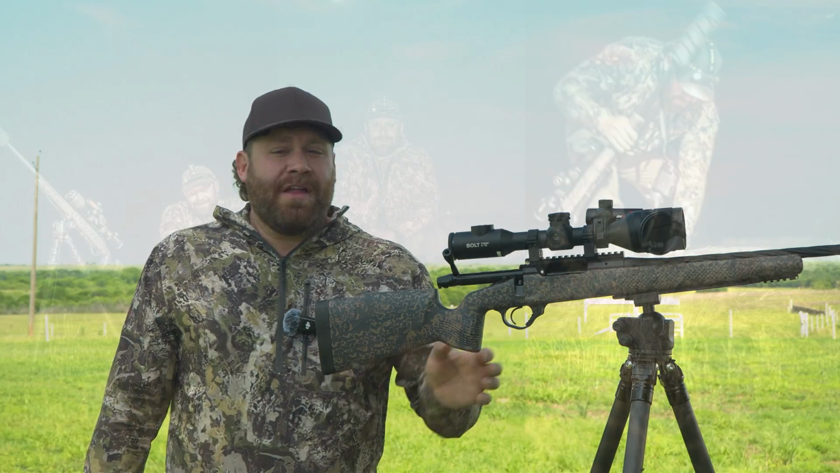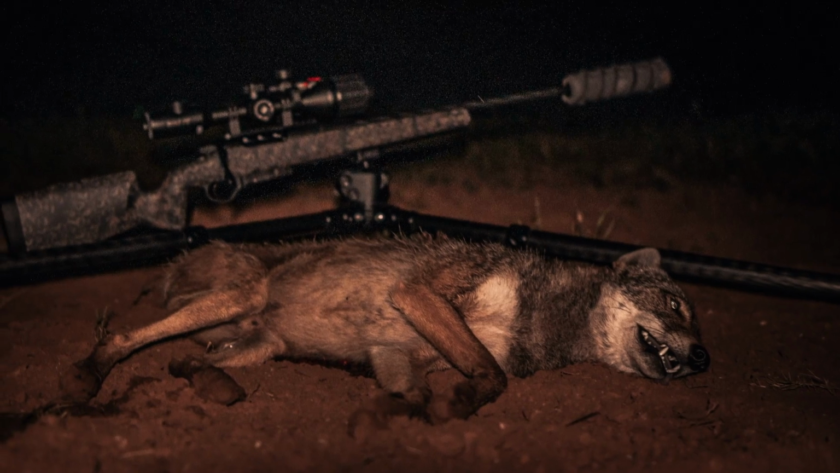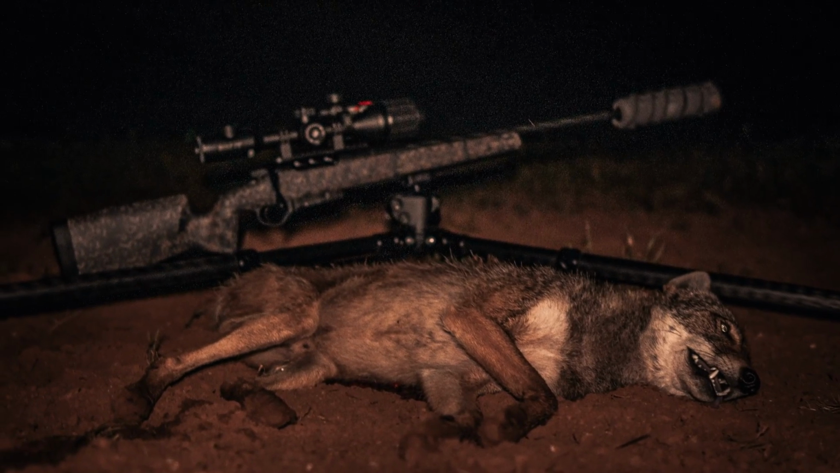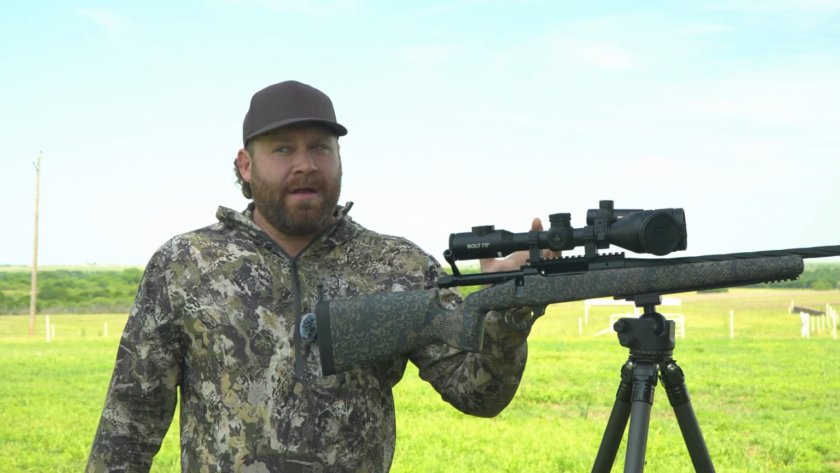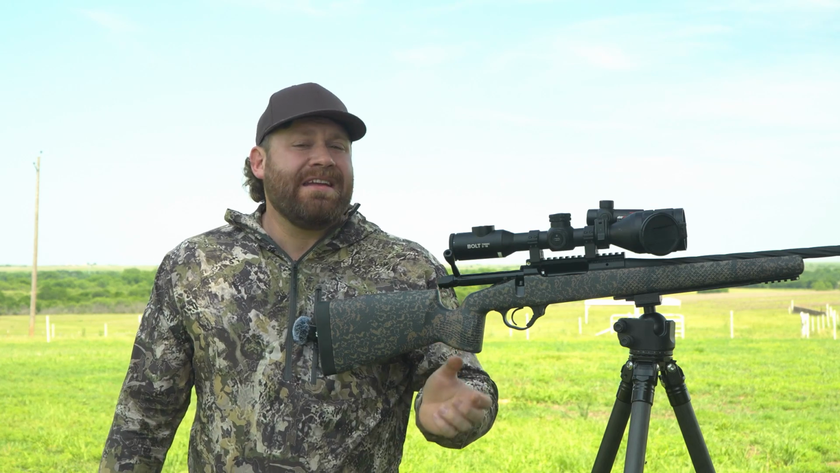Battery life on this was nuts. We hunted all night last night. I never once put it in standby mode. I would shut it off when we were in the truck. The batteries, it's got 2 of them. So it's got an internal battery that lasts somewhere around 5 hours, and then it's got an external 18650 battery.